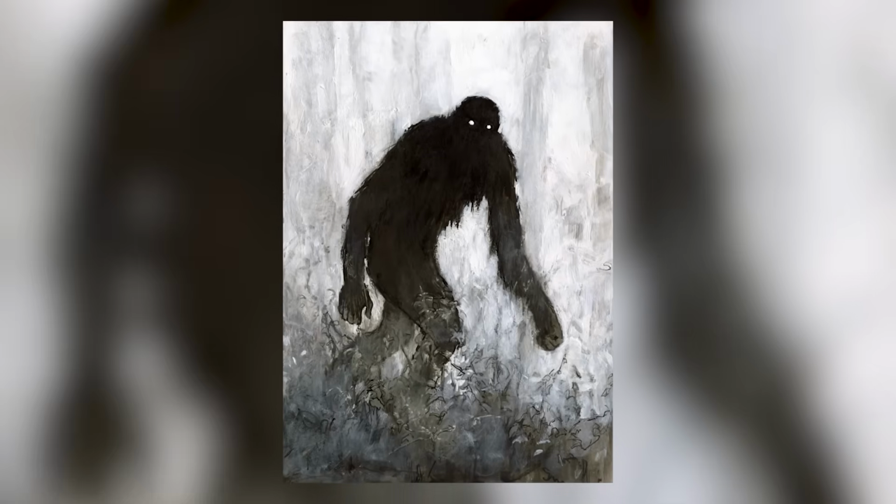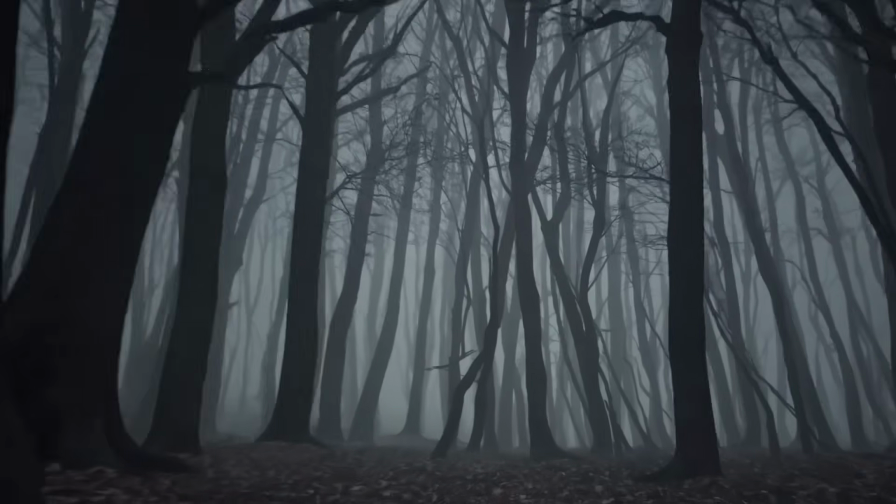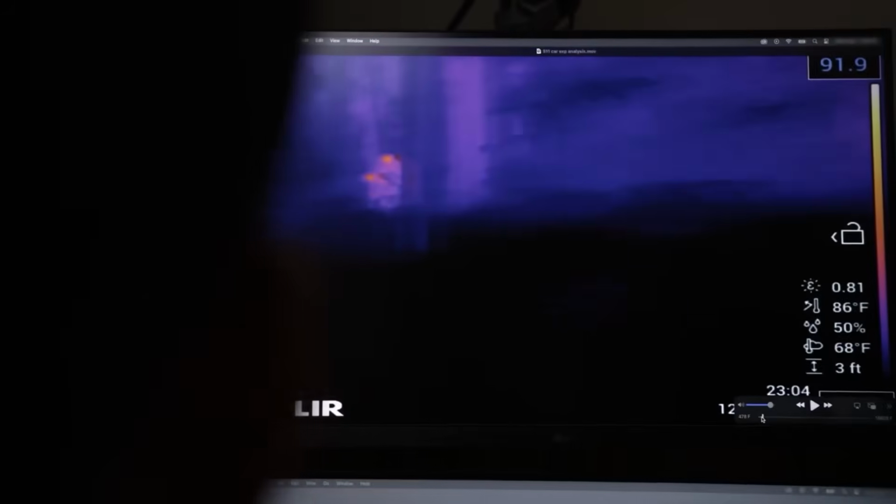The implications rippled through Ronny's thoughts like static. Something that size, over 300 pounds at least, shouldn't be in the trees. It shouldn't be able to move up there without the forest announcing it. Branches should break, leaves should fall, something should give it away. But nothing had. And yet the heat was there, staring back.